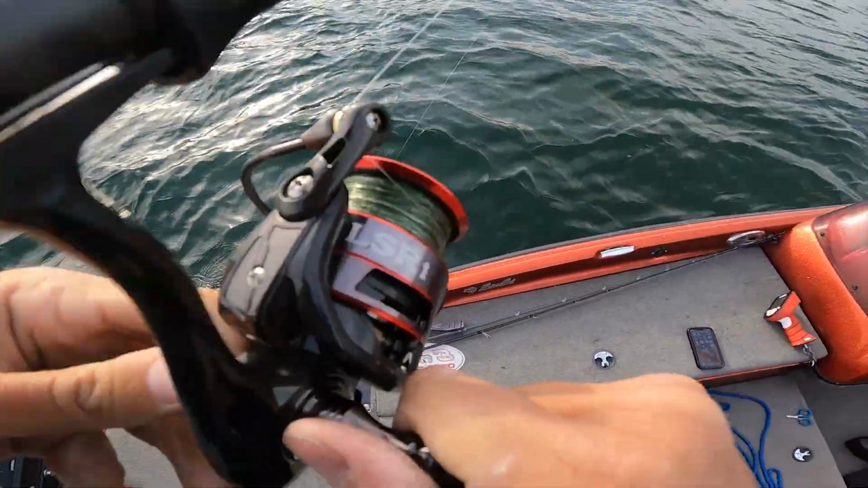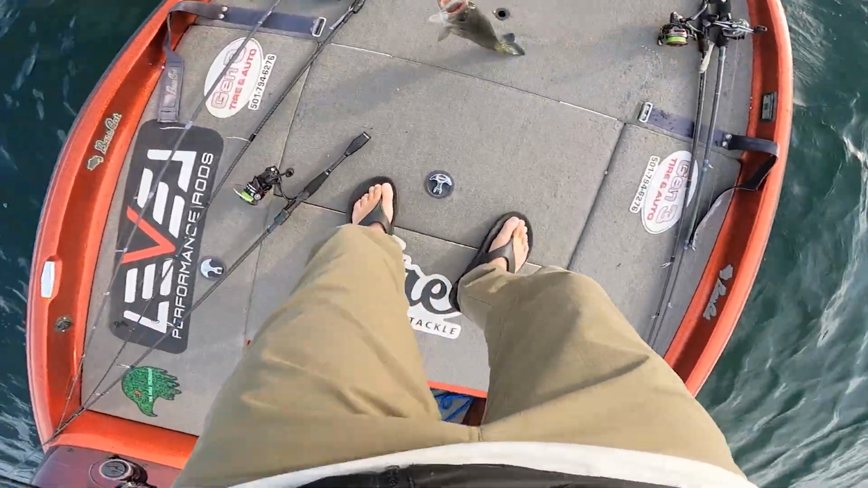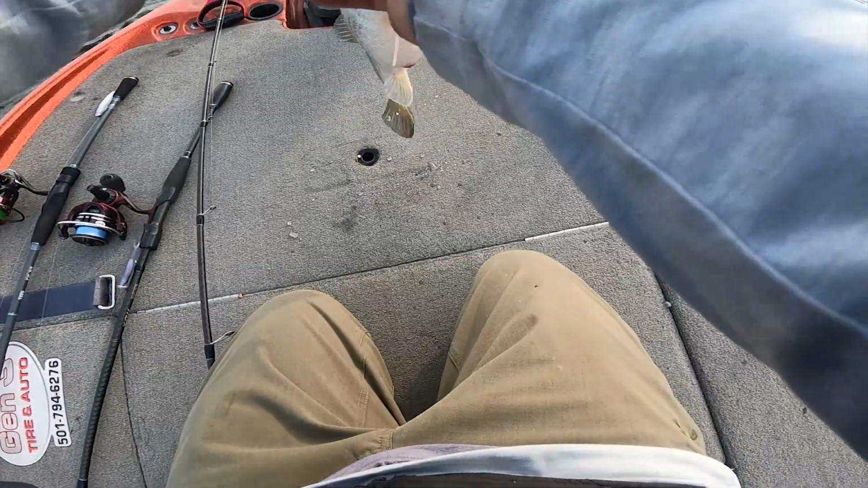Spot. My reel handle was like loose. I'm spotted, but look at that big fish you just spit up. Last one of these